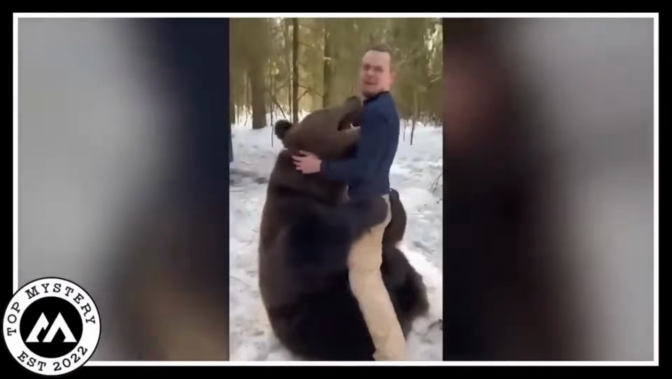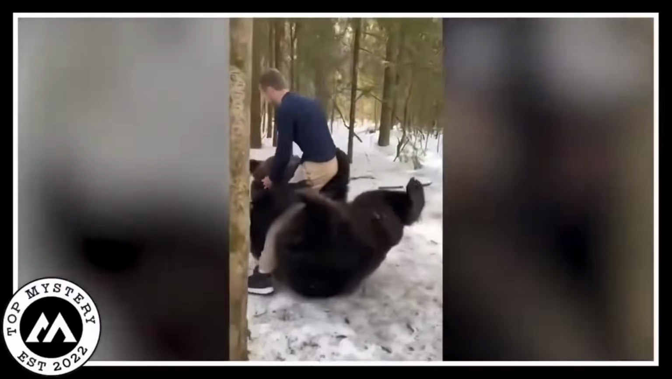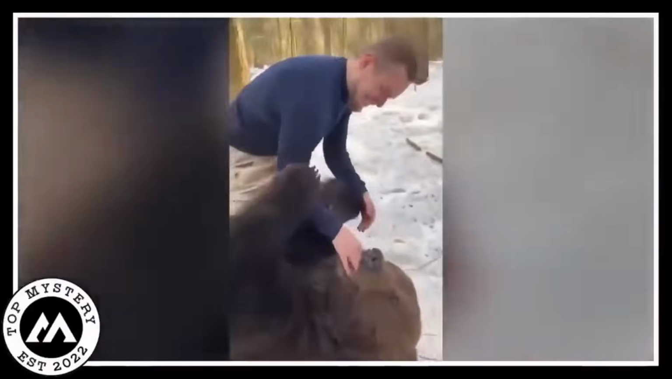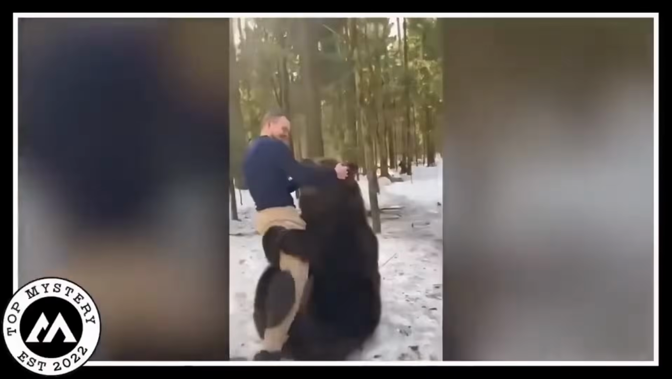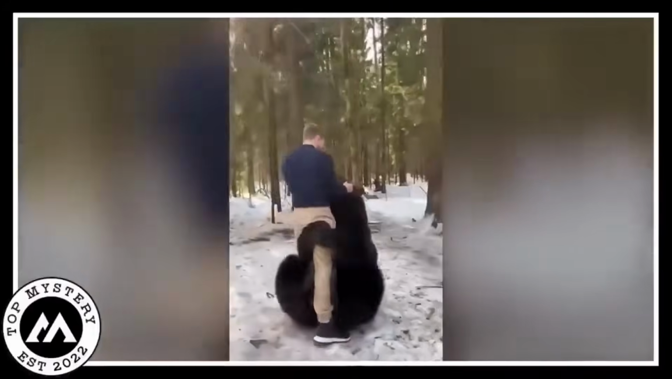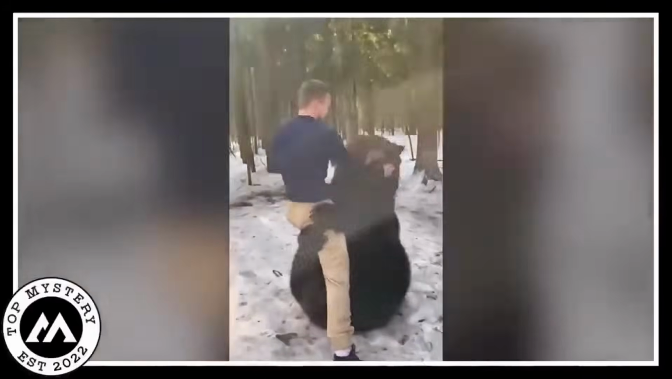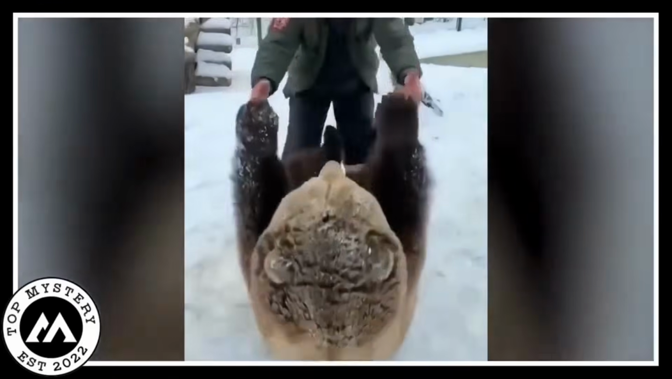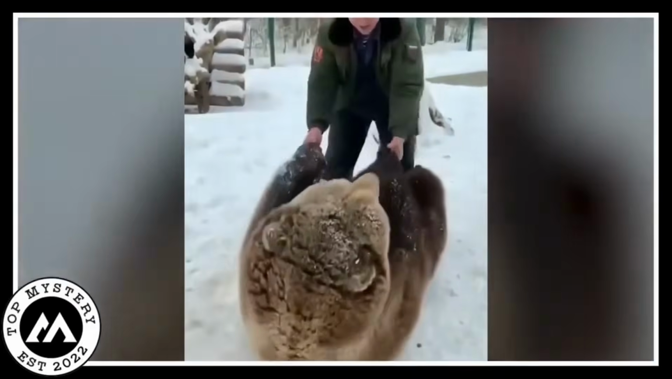The bear's probably thinking, this human is my best buddy. And the guy's like, I've got the coolest bear friend ever. You can't help but smile watching them goofing around together. It's like a real-life teddy bear picnic, but with snow and genuine friendship vibes.